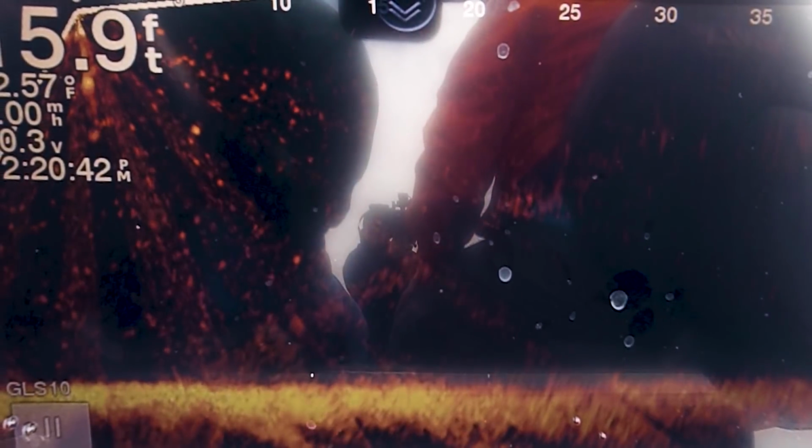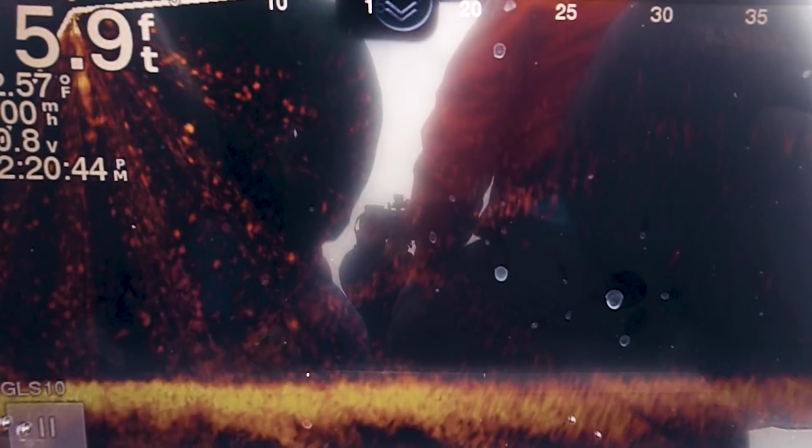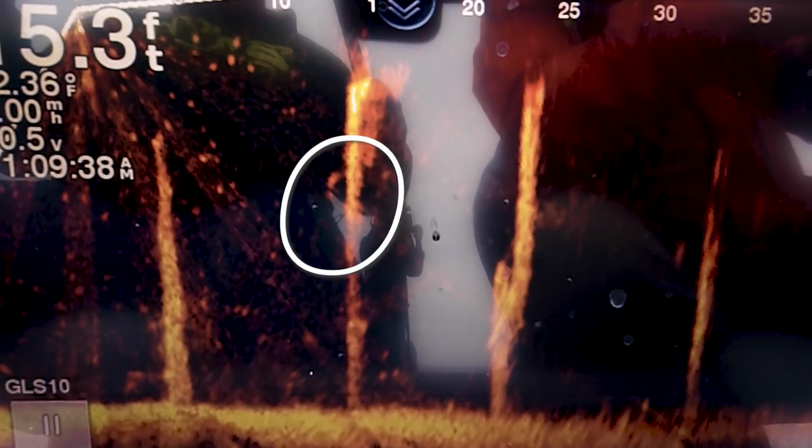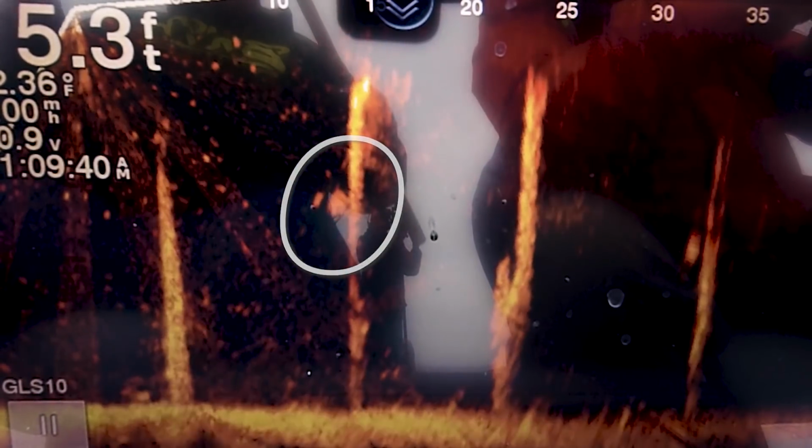We're in 15 to 16 foot of water. Most of the fish that we've caught have been 10 foot or less, so they're high in the water column. And if the sun would come out, they'd get even higher. They'd come up on top of the stumps. And that's just a little pattern recap for today's fishing. He's coming. He's coming. Come on.